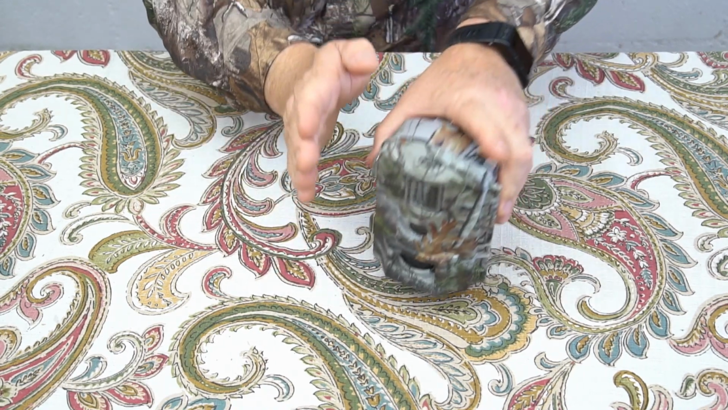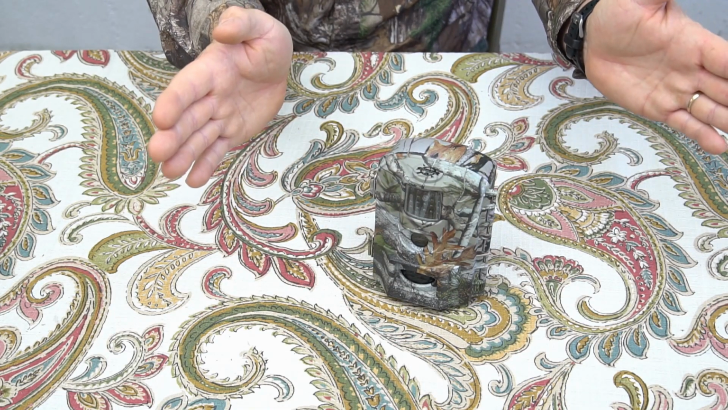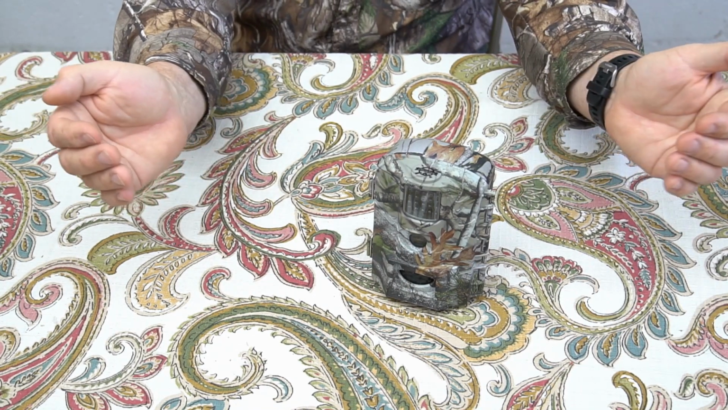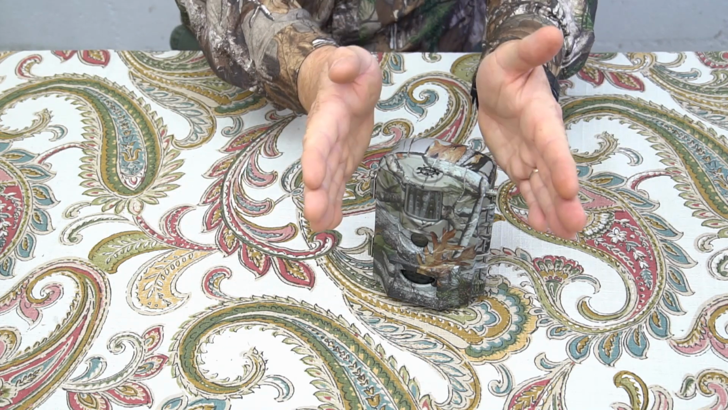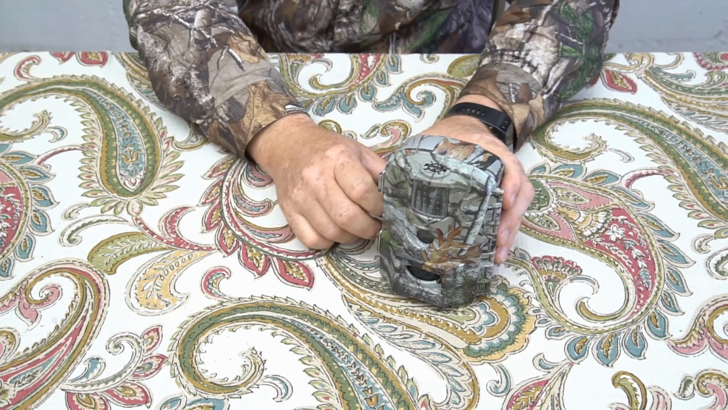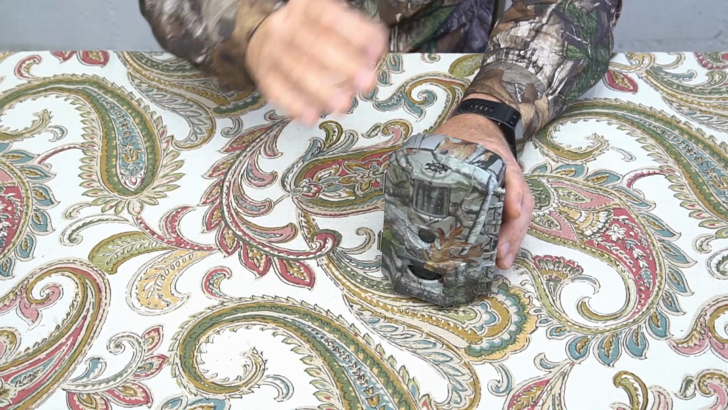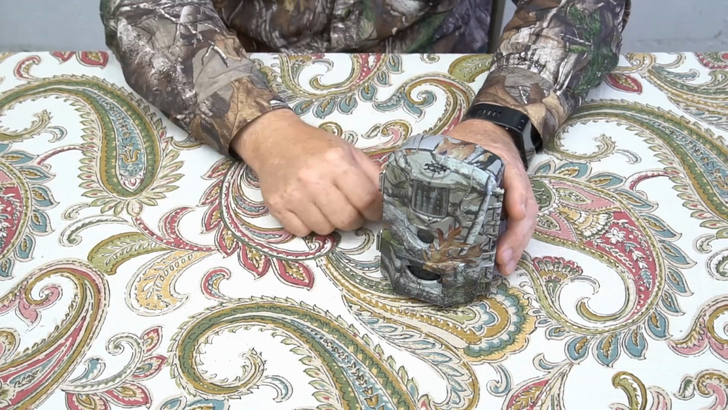So the lens is capturing an area like this, but the sensor is detecting an area like this. So an animal out here gets detected, and before it gets into the field of vision, it takes the picture. And so I ended up with a lot of pictures of little pieces of an animal somewhere in the frame.